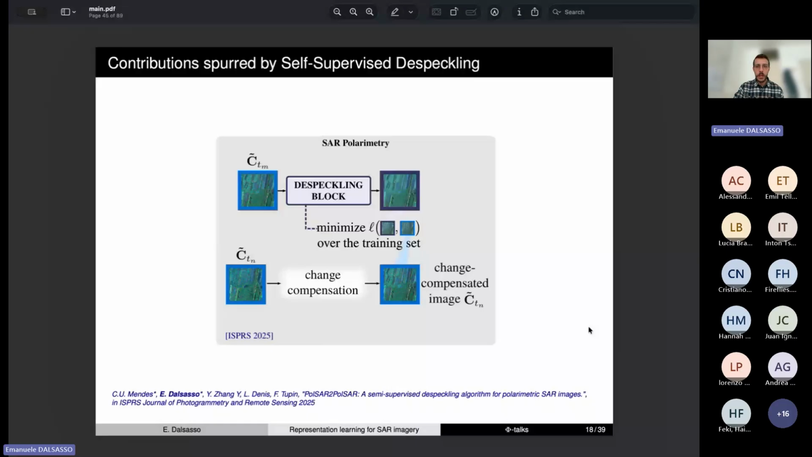Finally, we have also extended, actually, we didn't extend MERLIN, but we extended SAR2SAR for the despeckling of polarimetric covariance matrices. In this method that we proposed, called PolSAR2PolSAR, we dealt with complex covariance matrices.